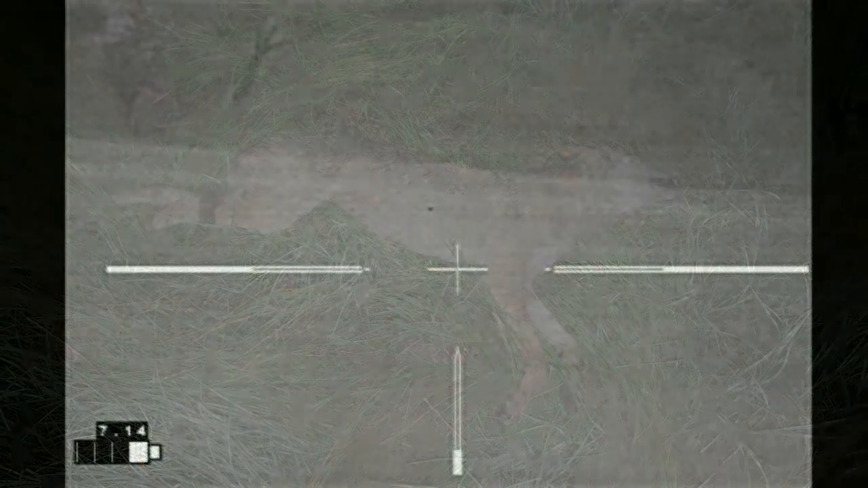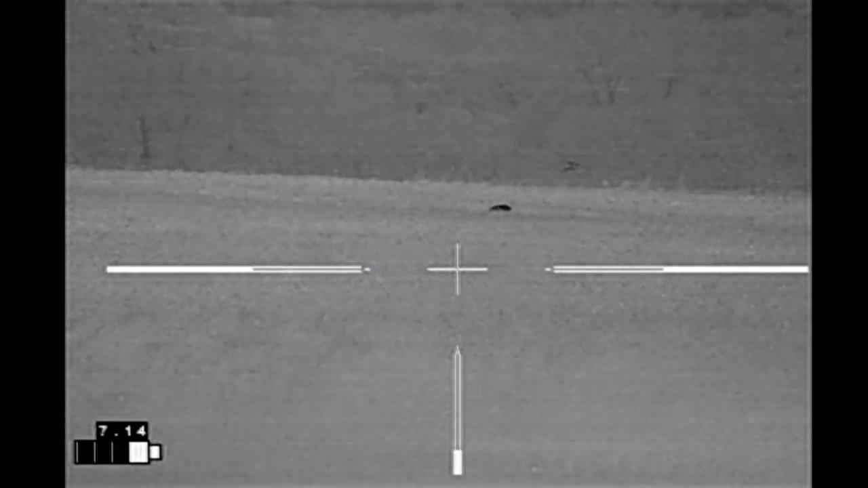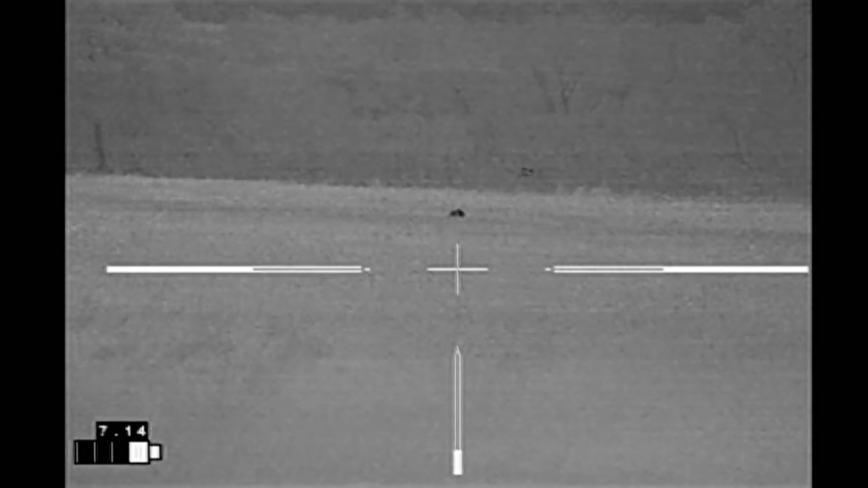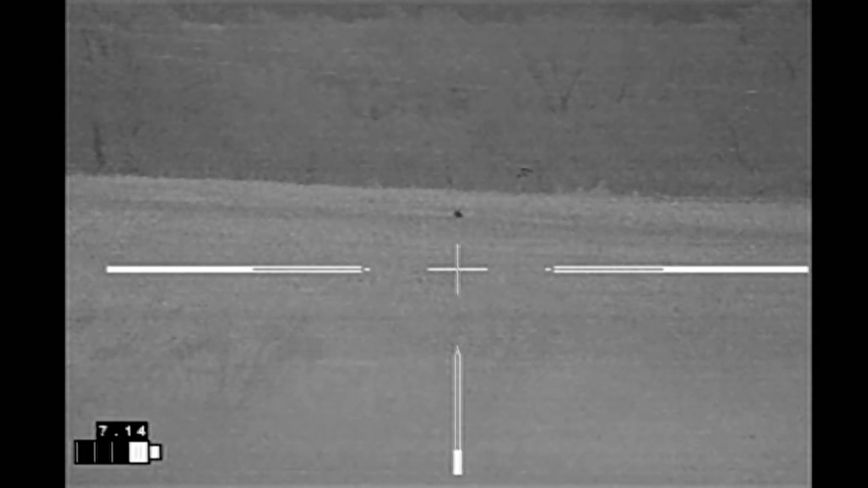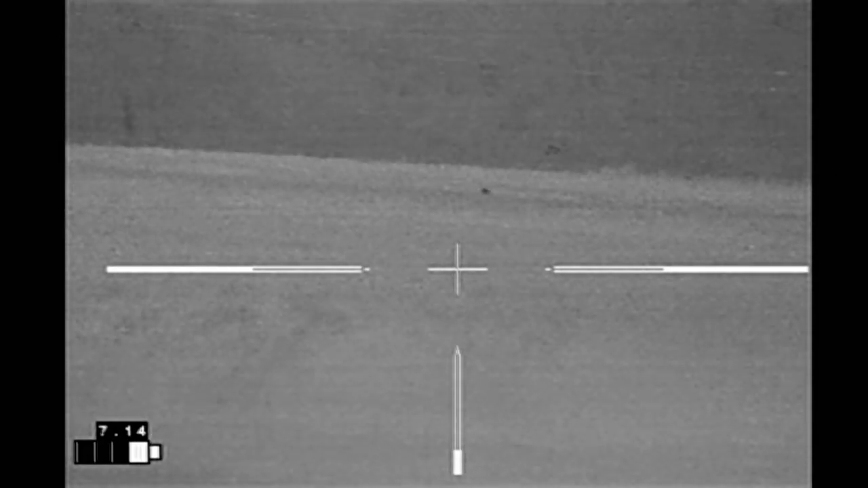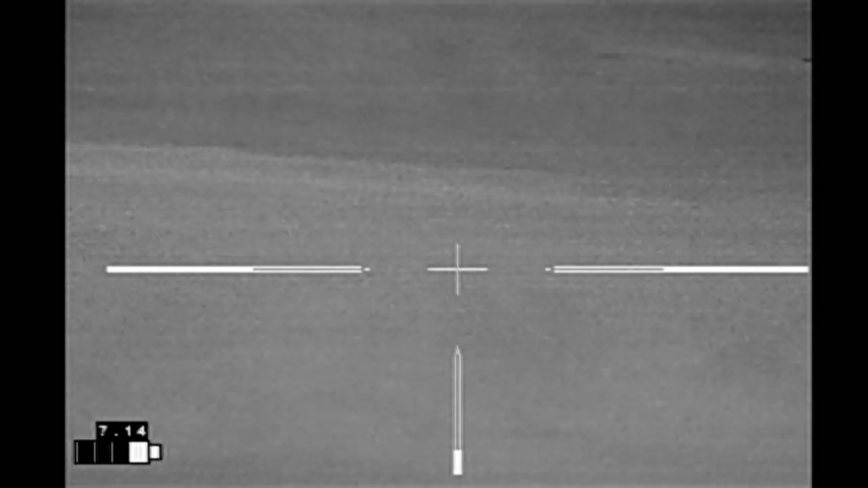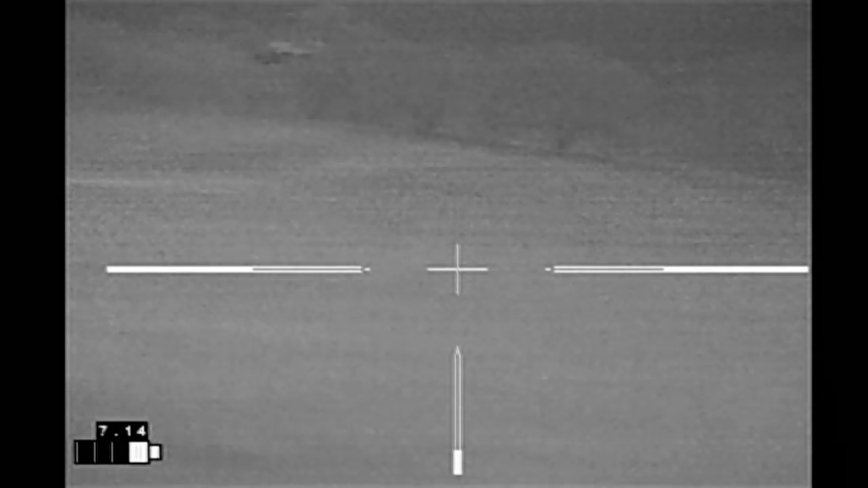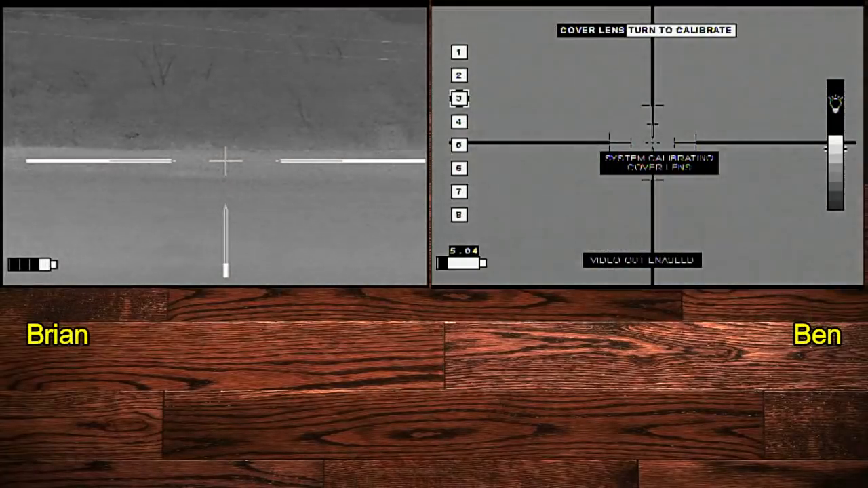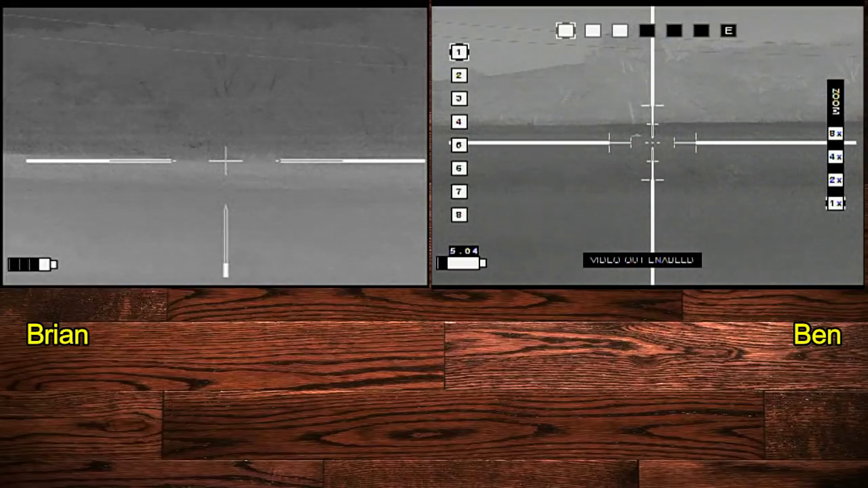With nothing else going on, we walked several hundred yards back to the truck. Oh, that's a coyote. It's going to get some water. Ben spied a hog down in the field. The coyote did get some water, and took off after the hog that you see there. We're now down in the hay pasture. He appears to be on our side of the road. And the trees off to the right, I think are cattle.